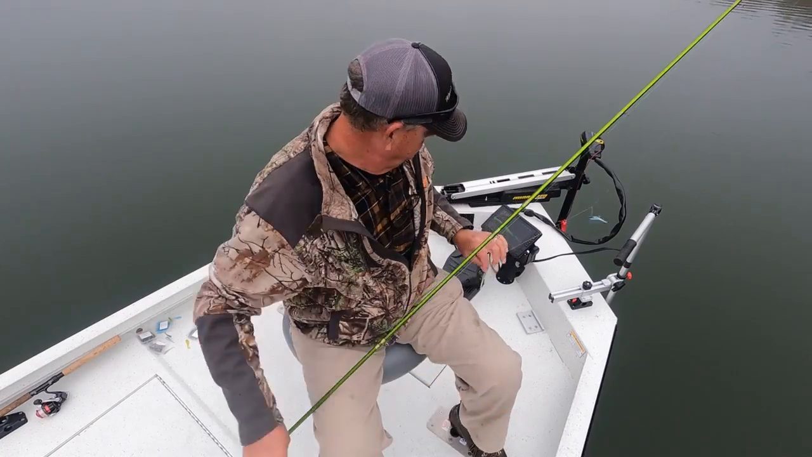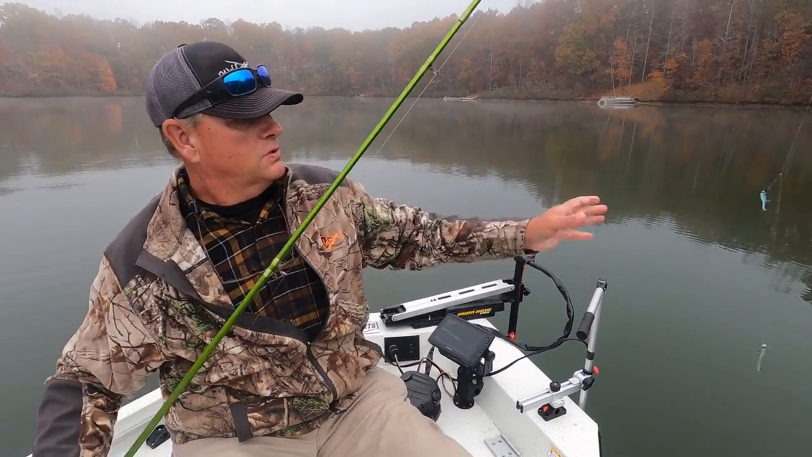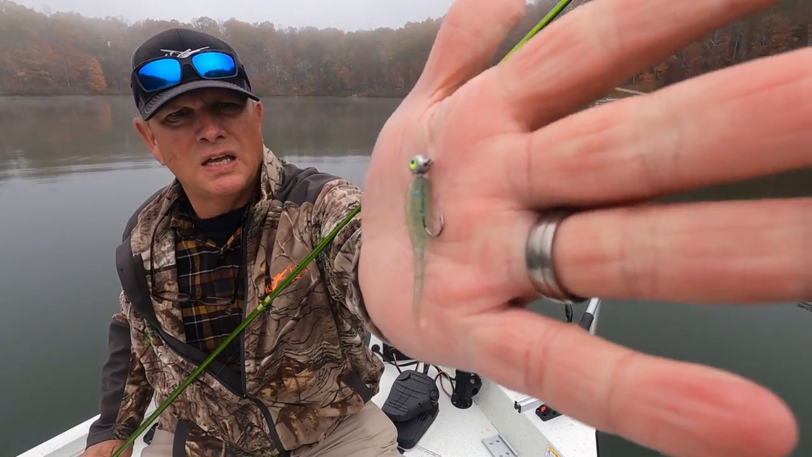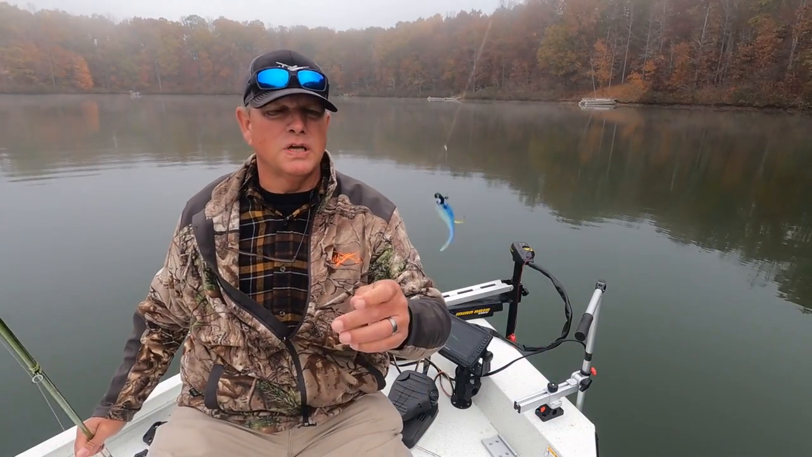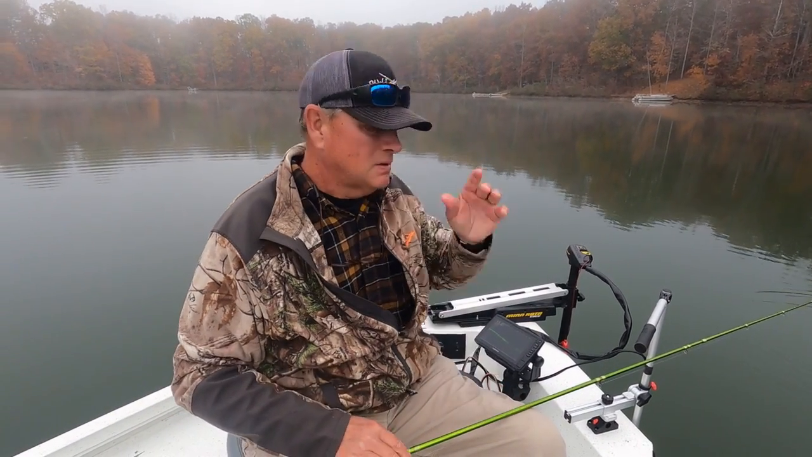Boom. So that color was dipstick, LC shad. Got it mounted on a 16th eye, using a double rig jig. I vertical jigged right into those fish. So let me catch you up on what I've done.